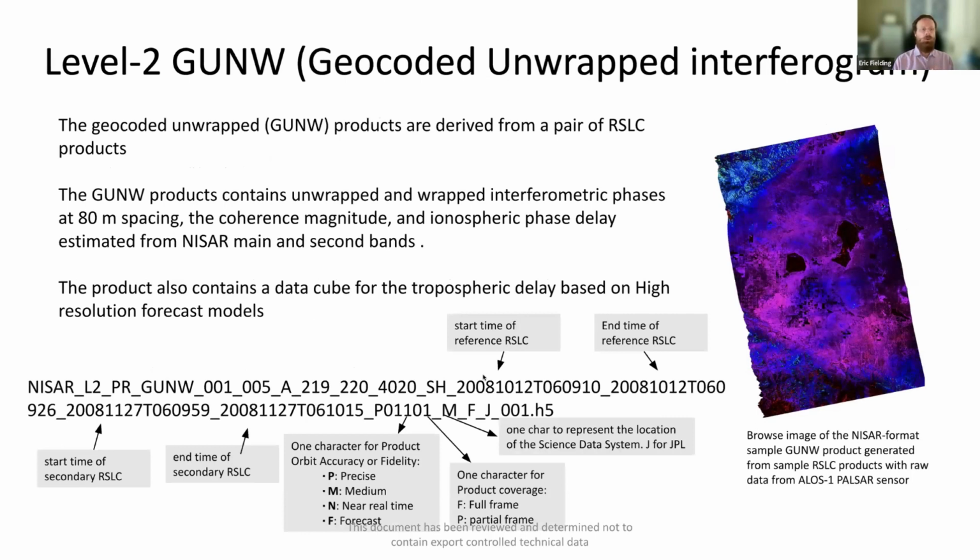Then the other level 2 data product that I'm most familiar with, because I do deformation mapping, is the unwrapped interferograms. We're going to systematically unwrap the interferograms and geocode them, so they're going to be geocoded and unwrapped.